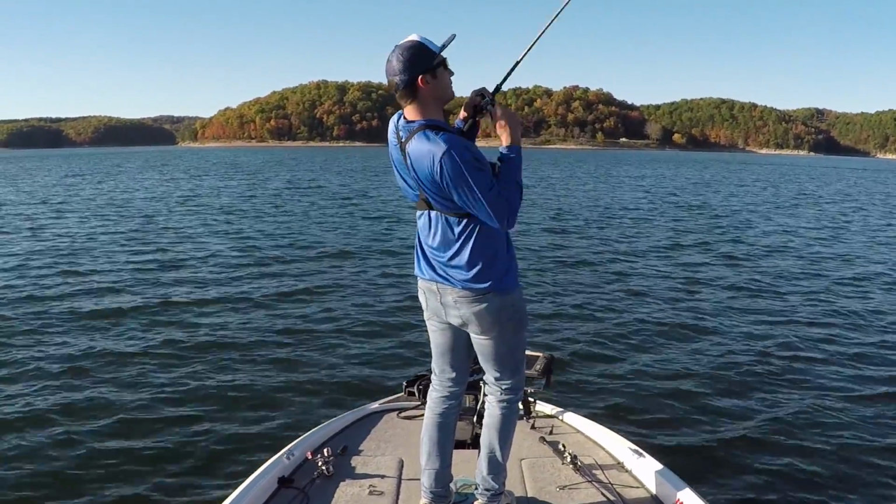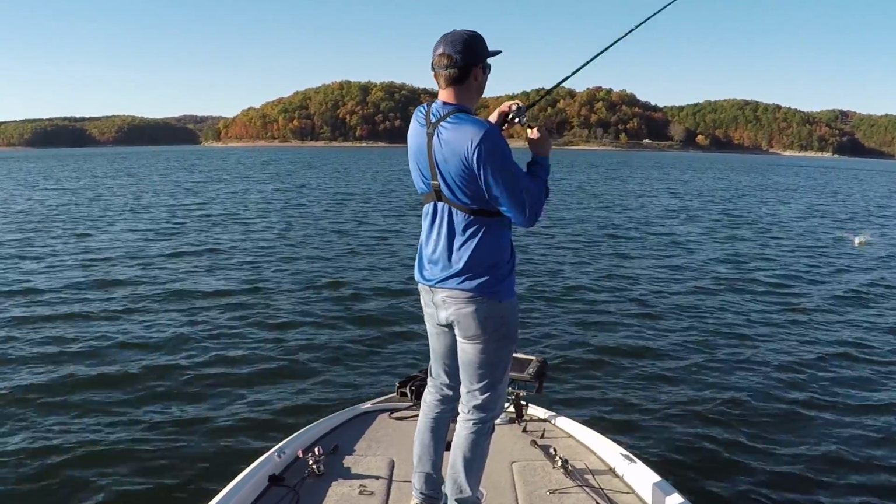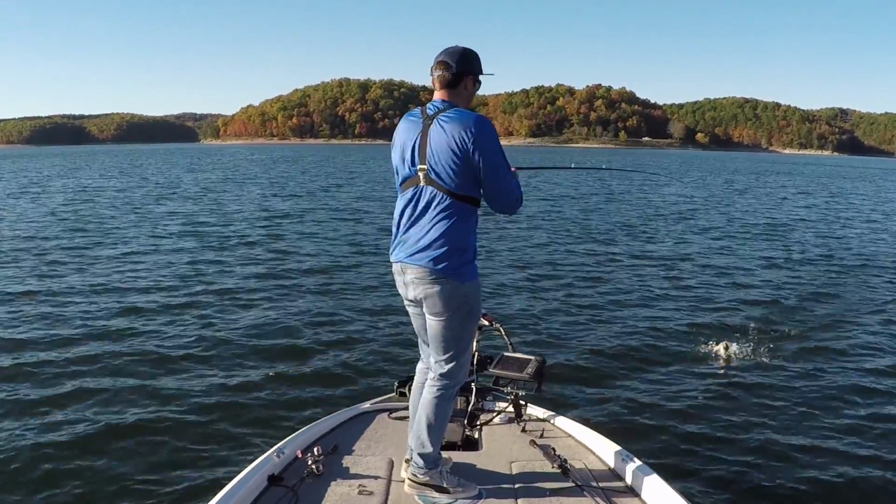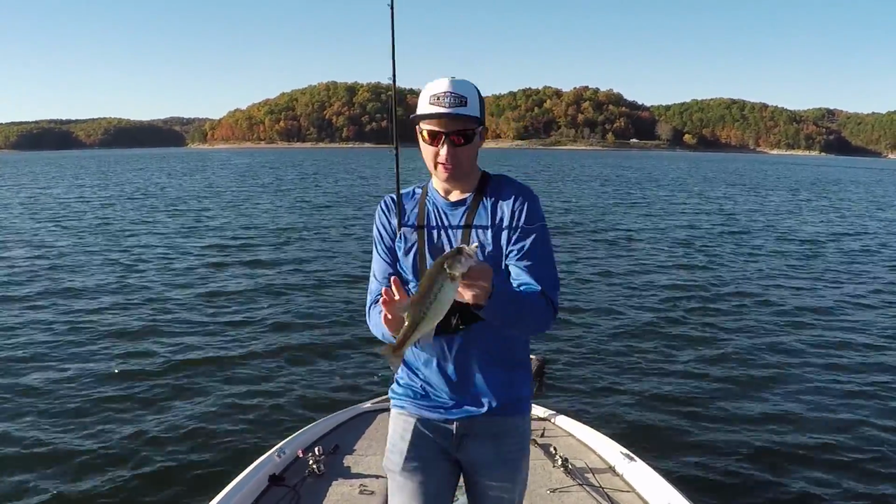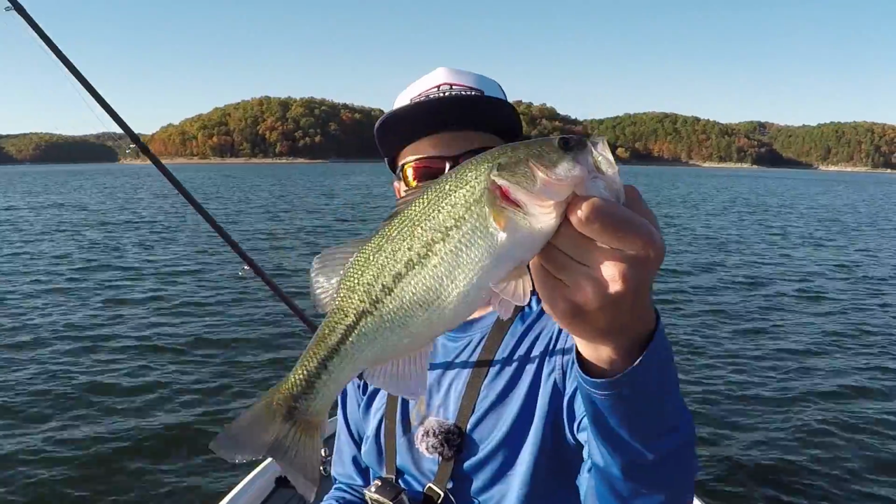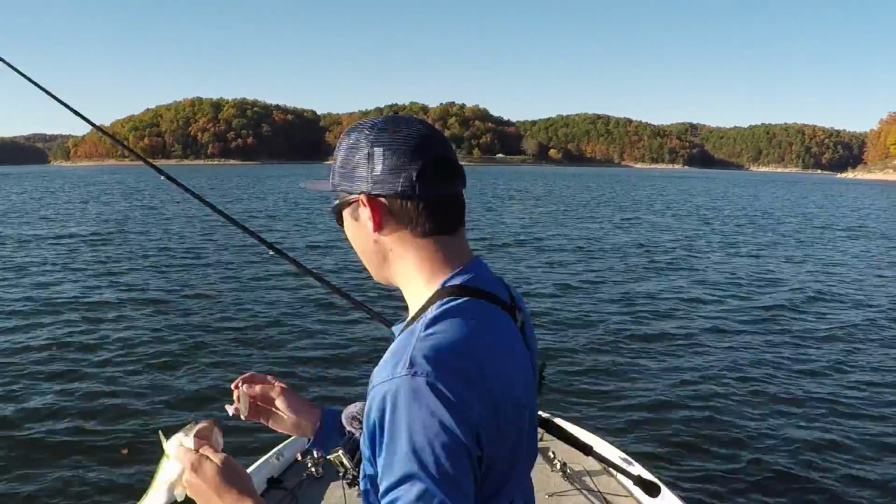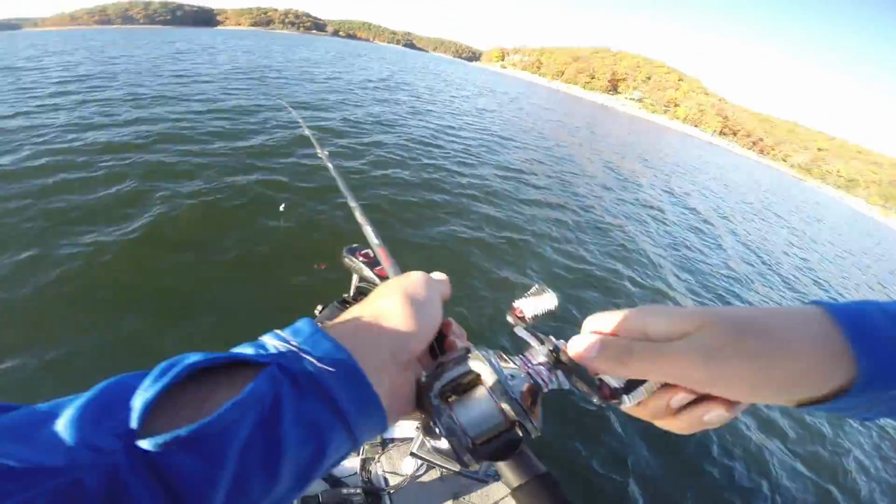Got him. Man, that one crushed it. There we go. Here's another spot, guys. It's a little largemouth. Just graphed around the corner from the spot where I was just catching them, and I found this giant rock right next to the creek channel, and there's a bunch of fish suspended over the top of it. And I want to get back down there because I got another bite right before that one grabbed it.